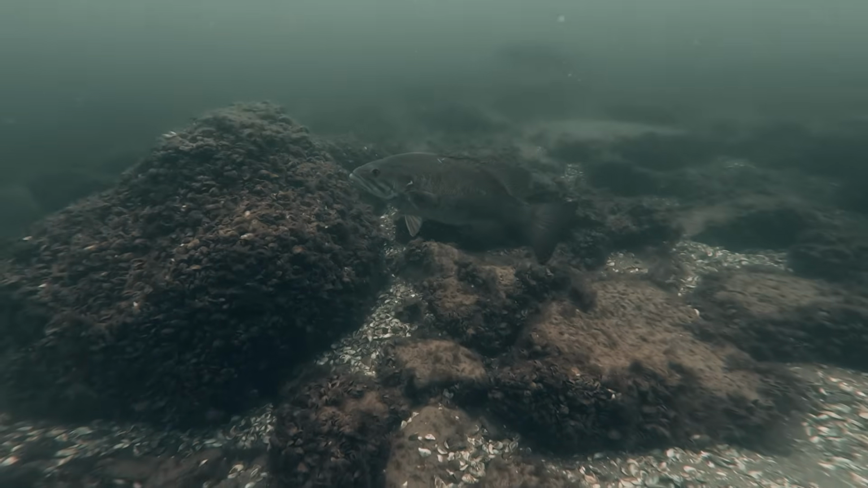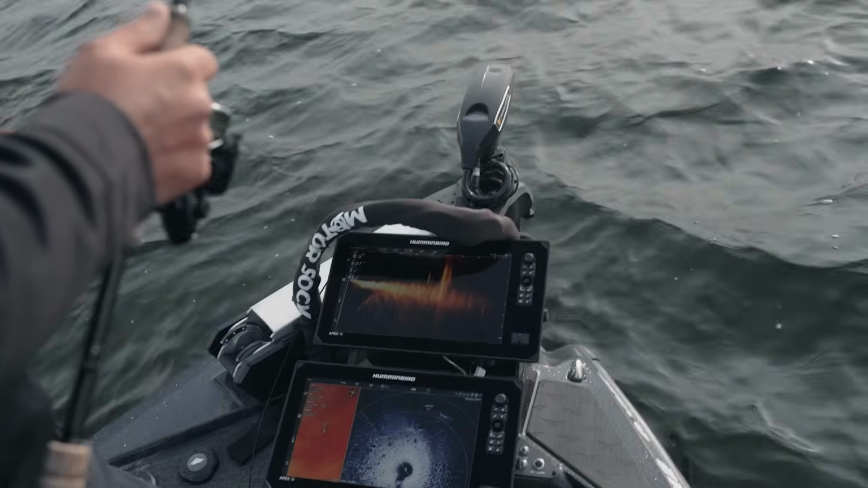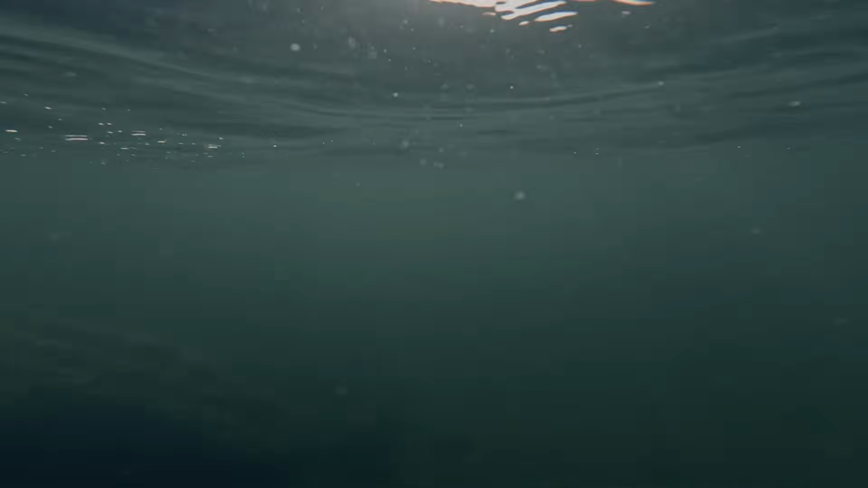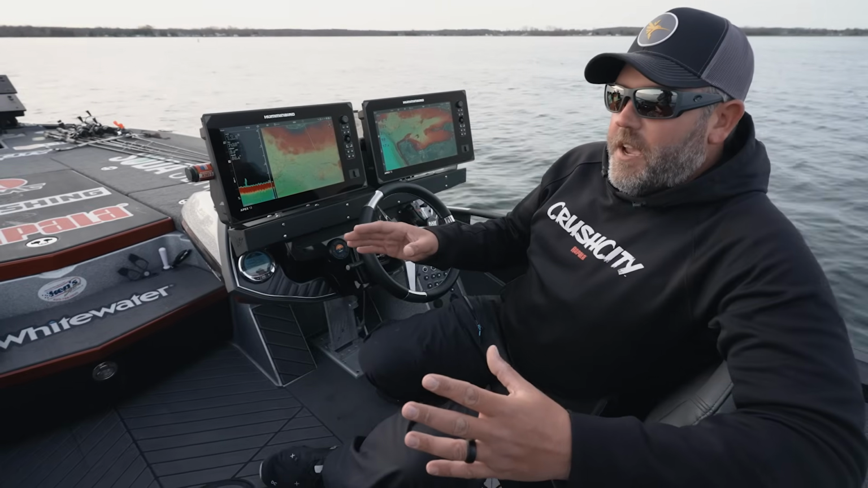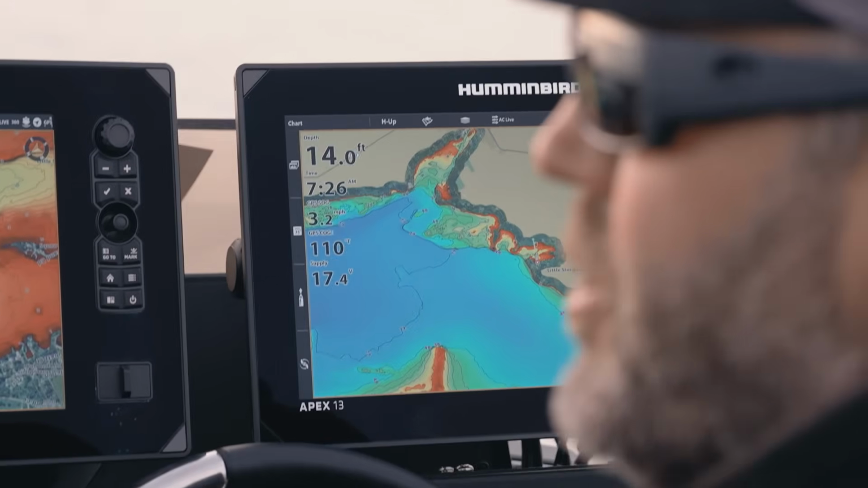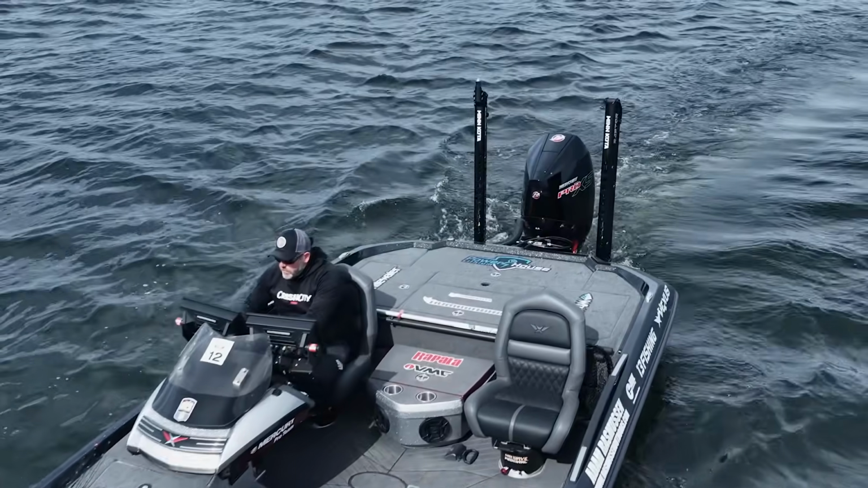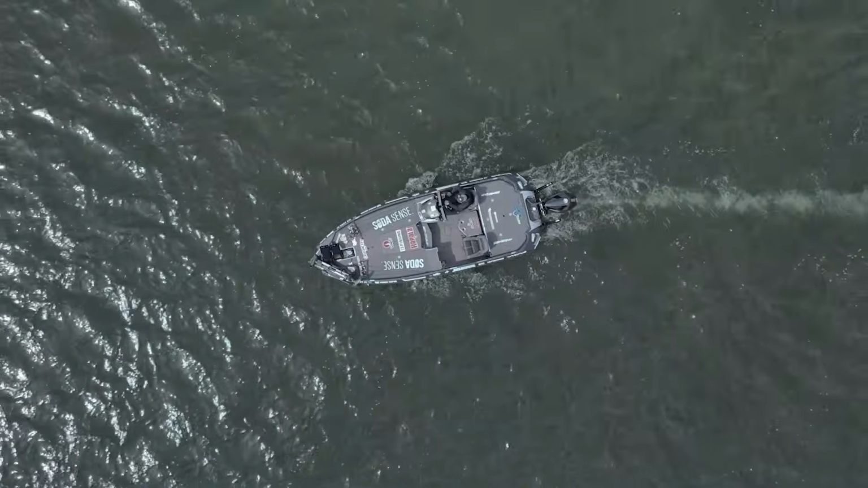A big thing on the Great Lakes is transition lines. So we're gonna look for maybe some bigger boulders. And as we progress more towards the spawn, we're gonna get on like sand to rock transitions. So one big key when you're fishing the Great Lakes, there's obviously a pile of water. You need to be able to knock it down quickly and find the productive stuff.